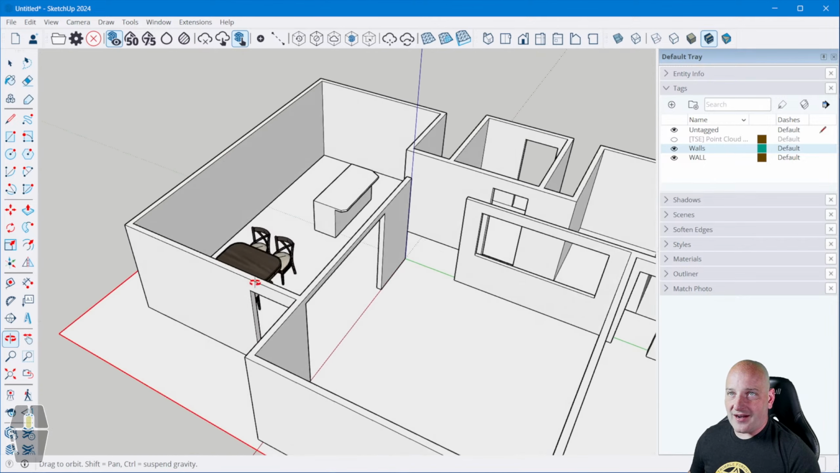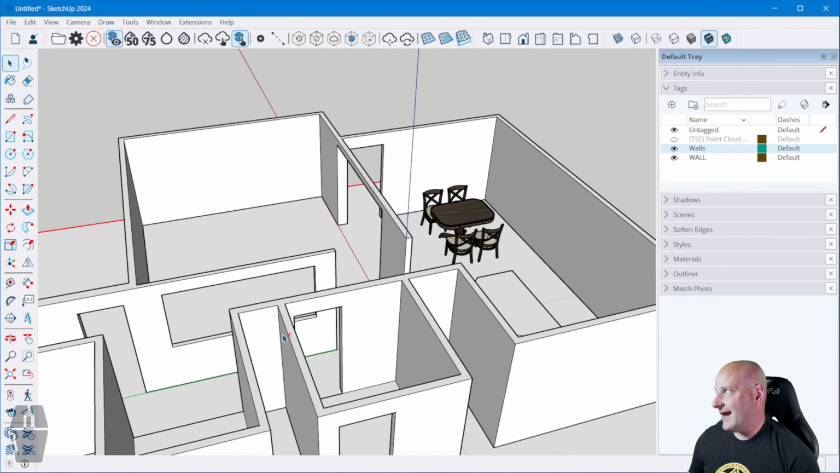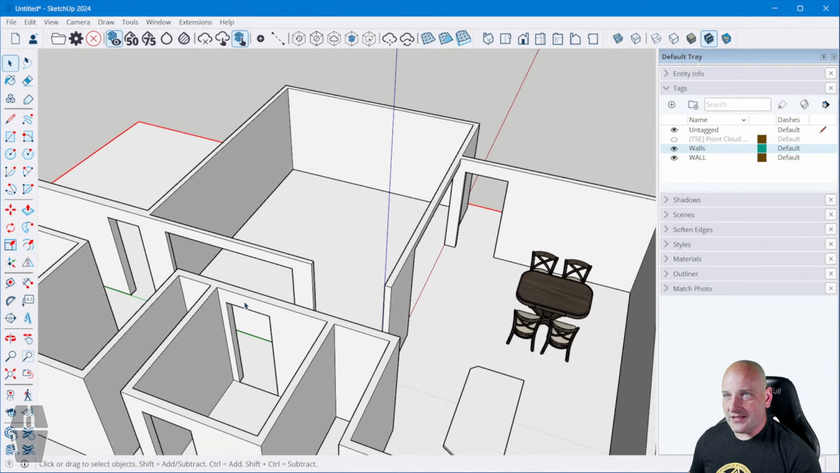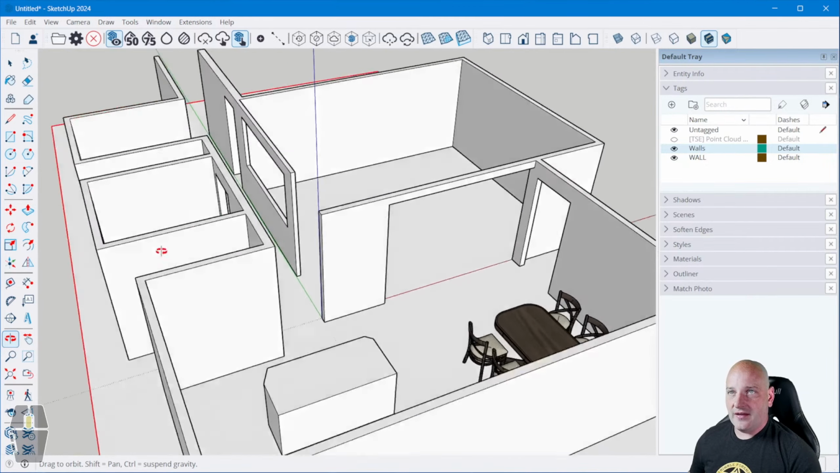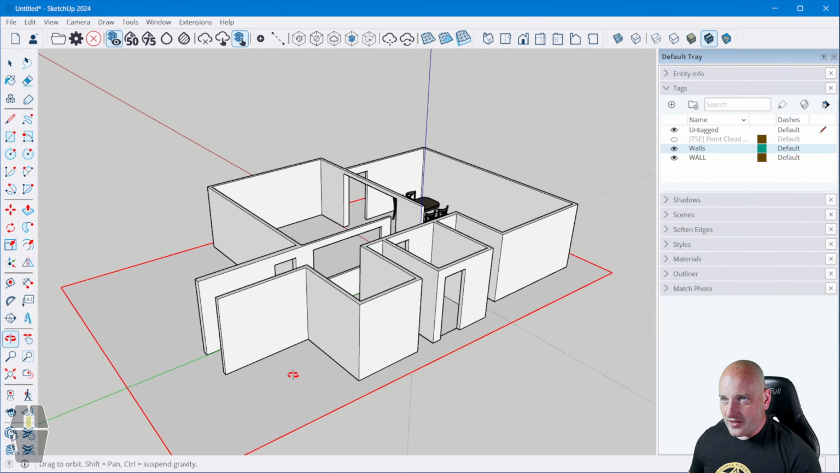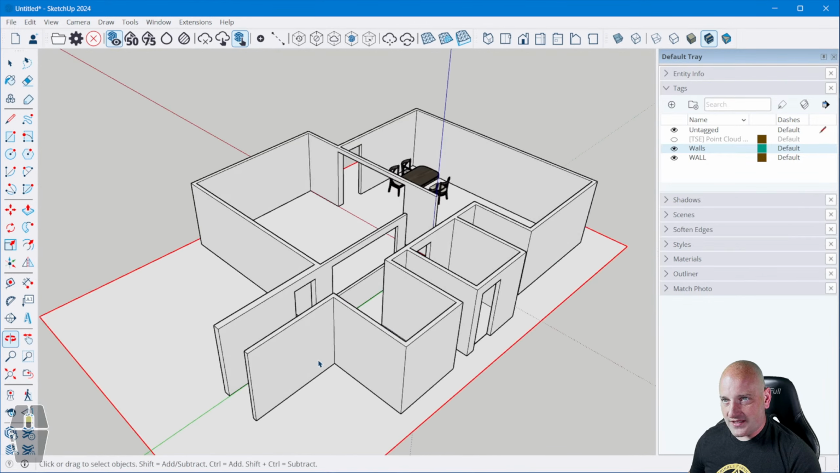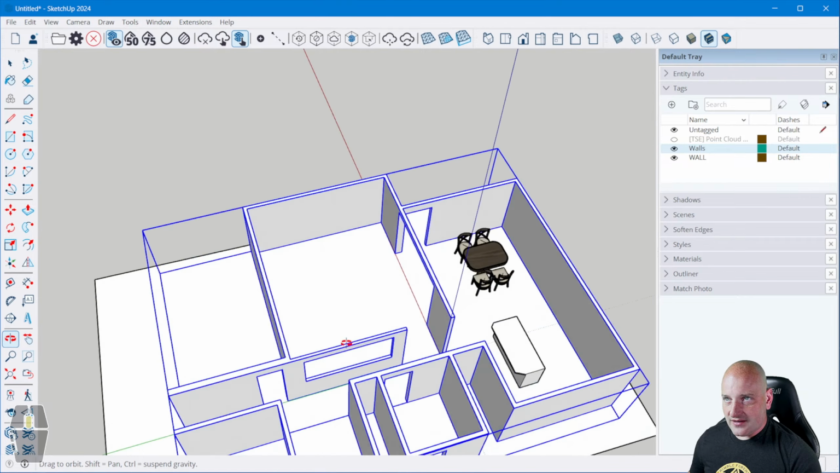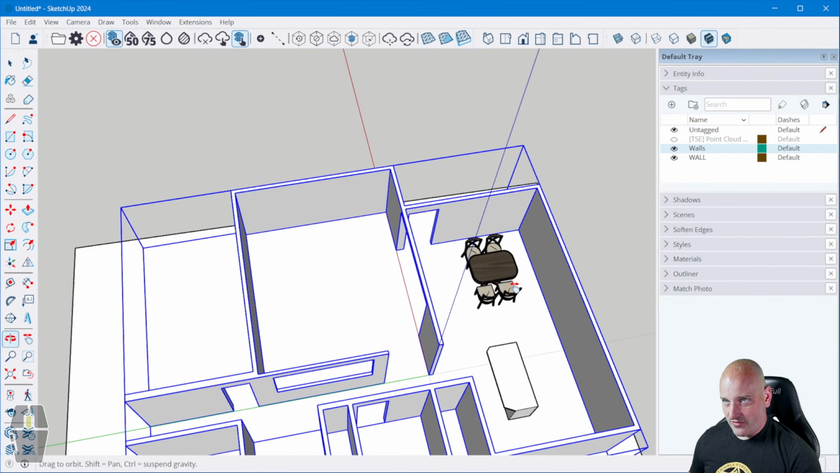Okay, so now I've got an island, I've got a table and chairs, and you can just go through and add this stuff in. We're getting a little long on time, but this kind of gives you an idea of how to model this stuff from a laser scan. Now, this is going to be our base plate. This kind of gives me an idea of my rough size, but this and this and this are the objects that I want to 3D print.